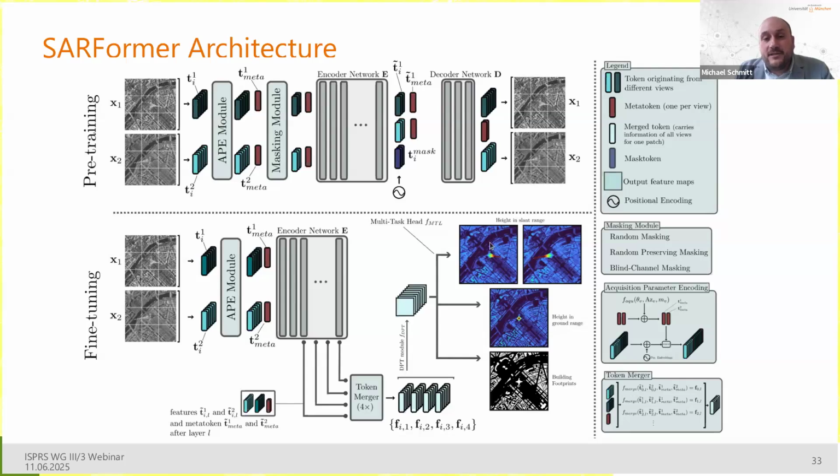So in our case, as mentioned, the heights in slant range geometry, the heights in ground range geometry, and the building footprint map in ground range geometry. So the main magic here is, on the one hand, the self-supervised learning, and on the other hand, these metadata tokens that make the model aware of the conditions, the boundary conditions under which the data were acquired.